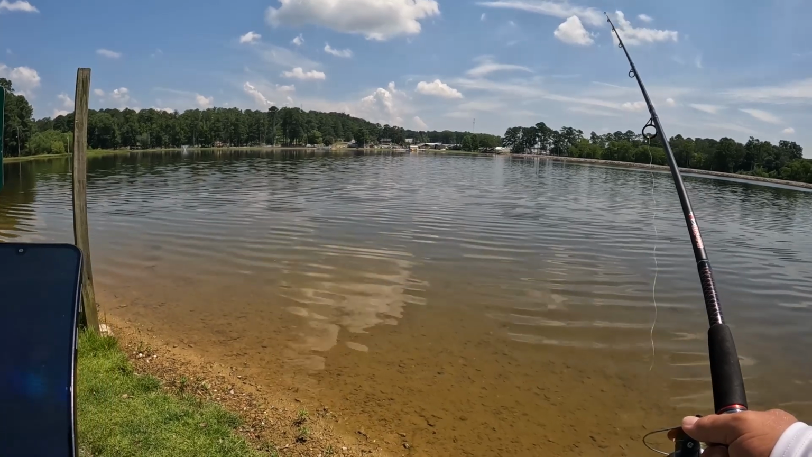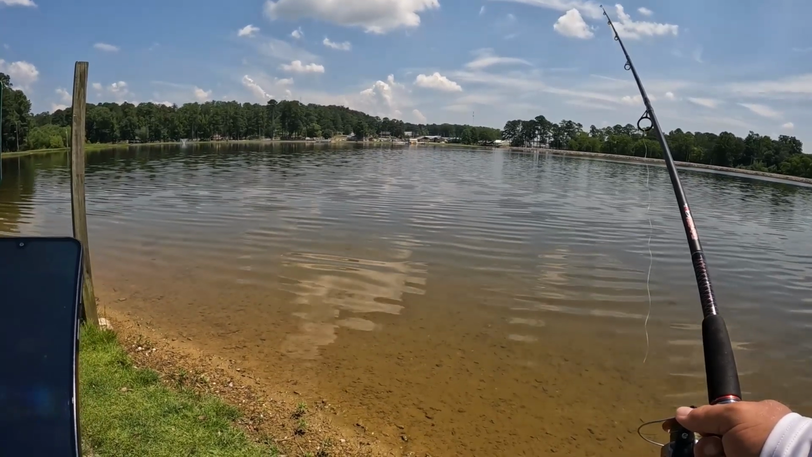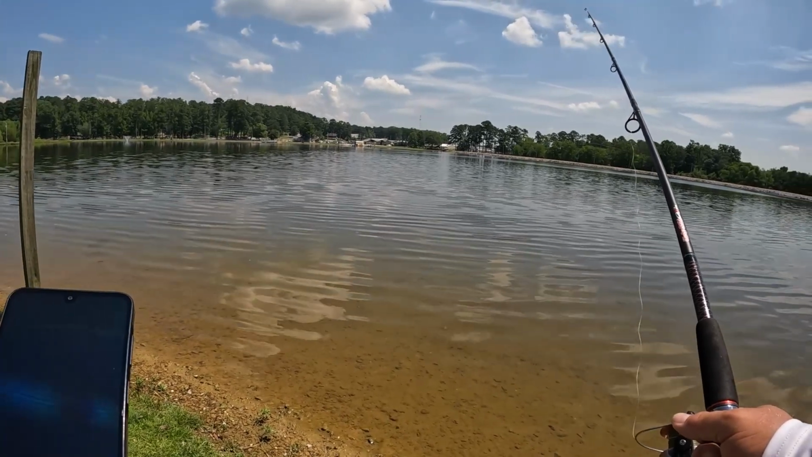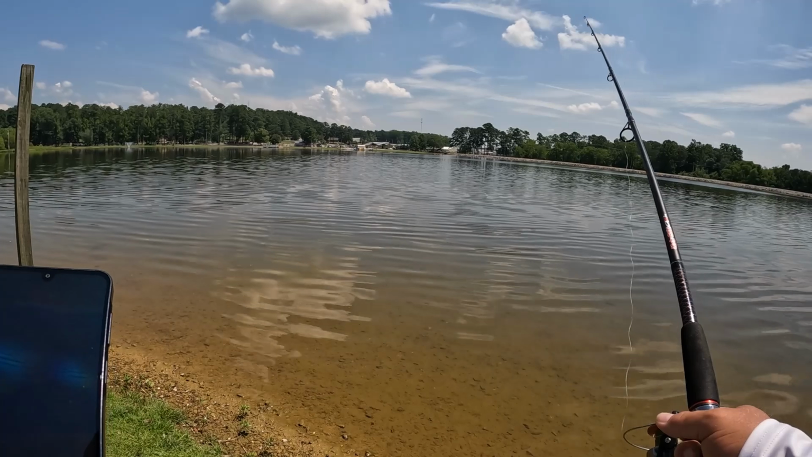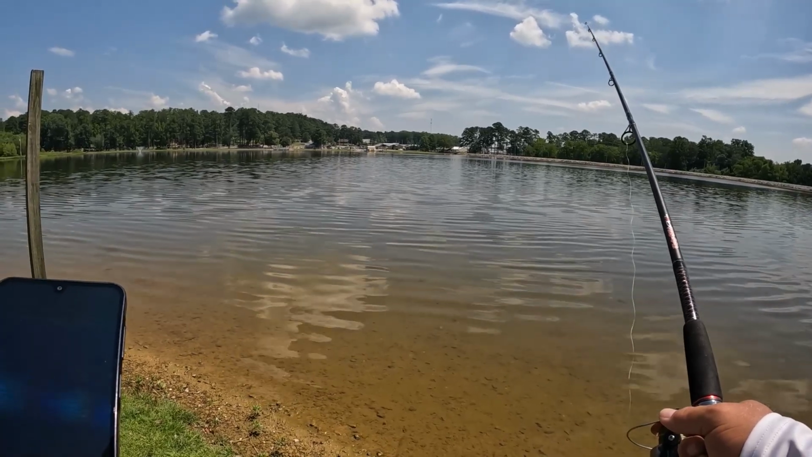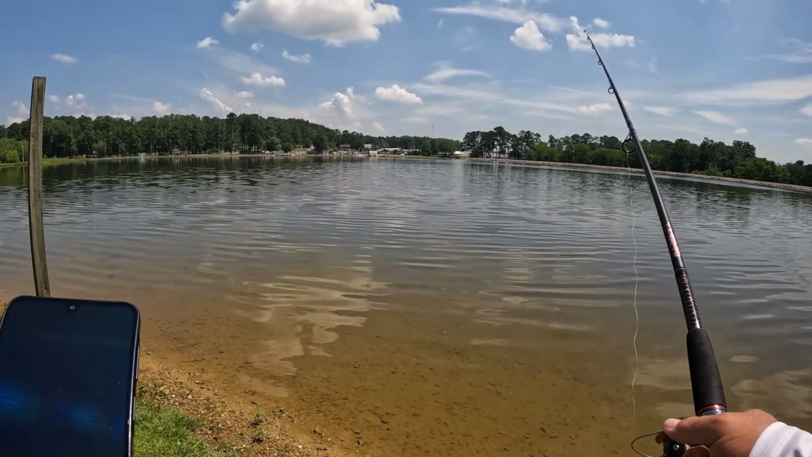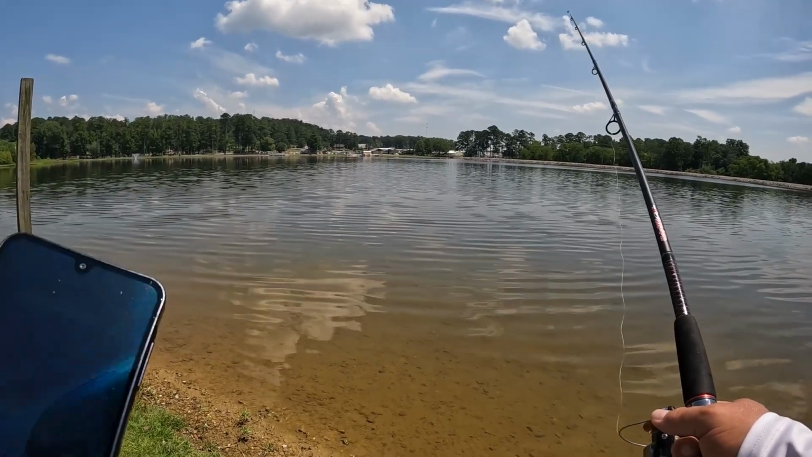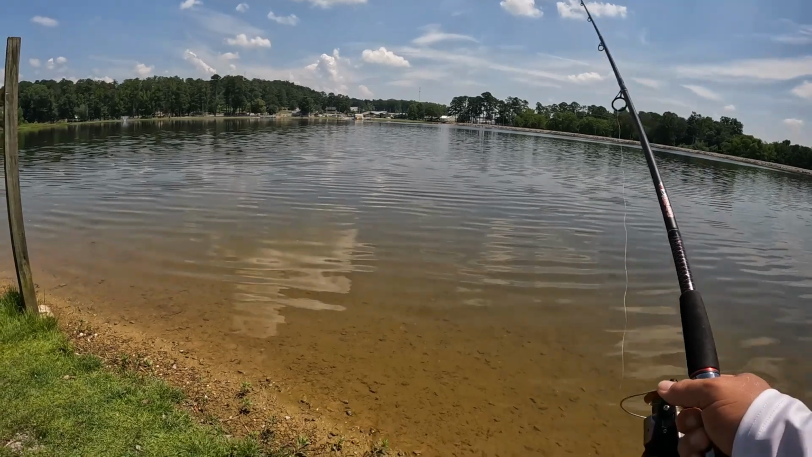Still about 4 feet deep, right out there, about 3.8. So not too bad. Still, man, the water temperature is like 90 degrees. No wonder ain't nothing biting right now.